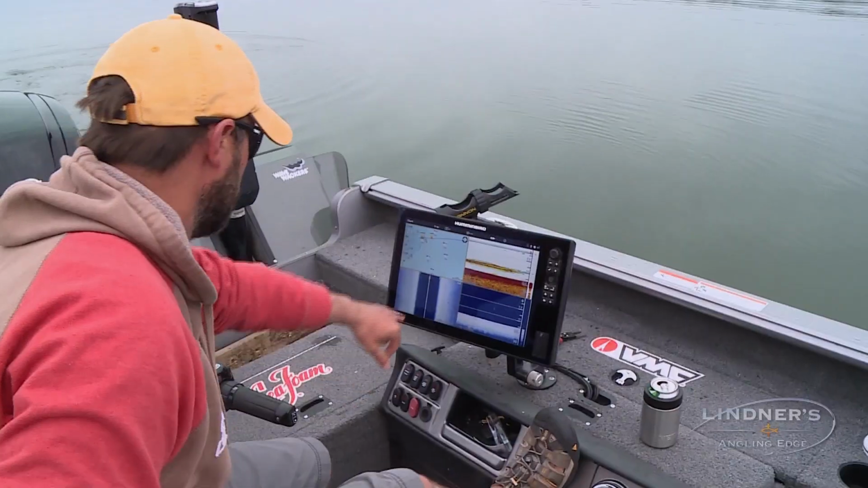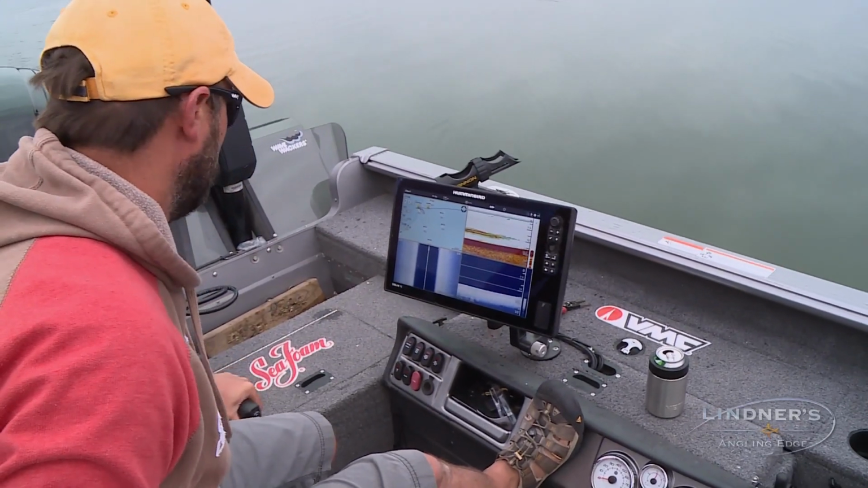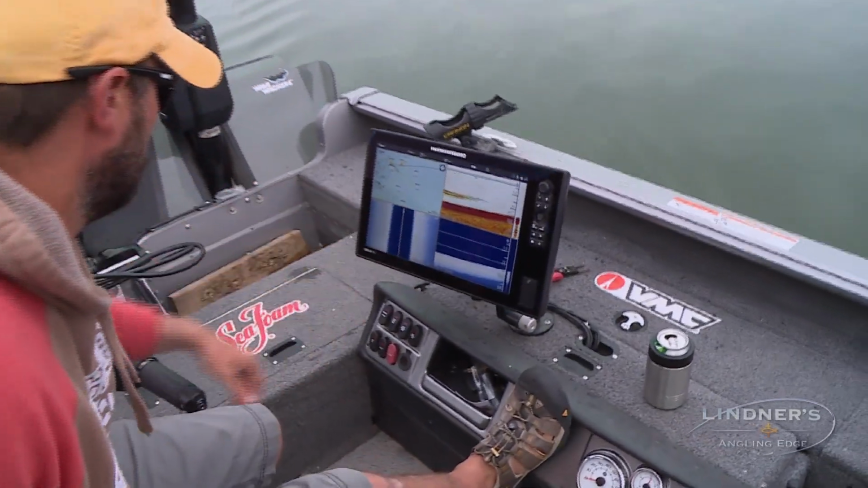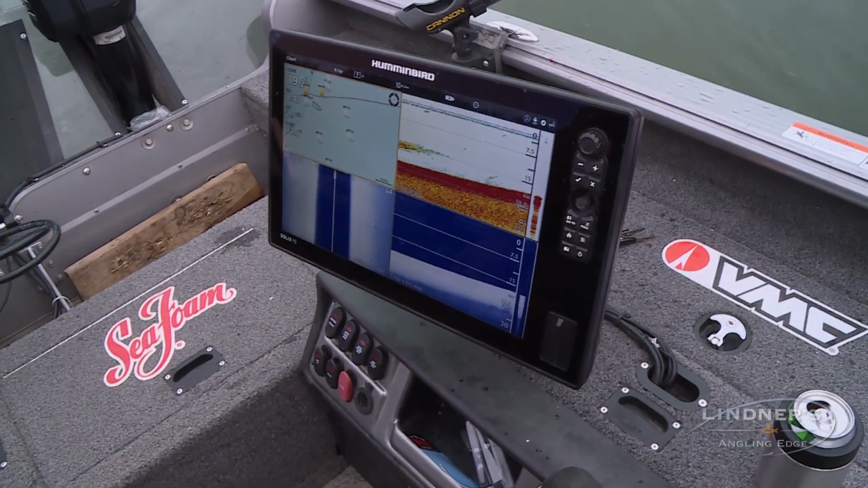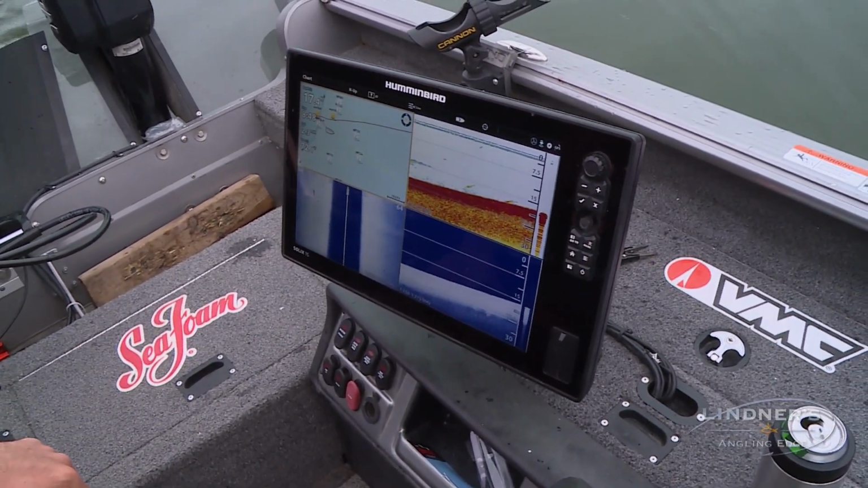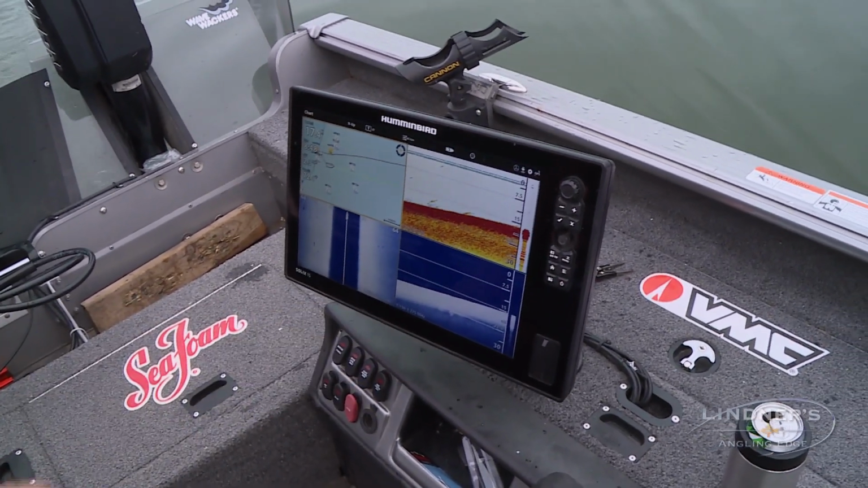This is unbelievable. You can see, look at, there's fish there. Obviously a big school of fish. We can see more on the side imaging. All these little shadows out here, those are fish. You can see it's coming up to a little bit of a high spot here. However, once we get on top, it doesn't seem the fish are there.